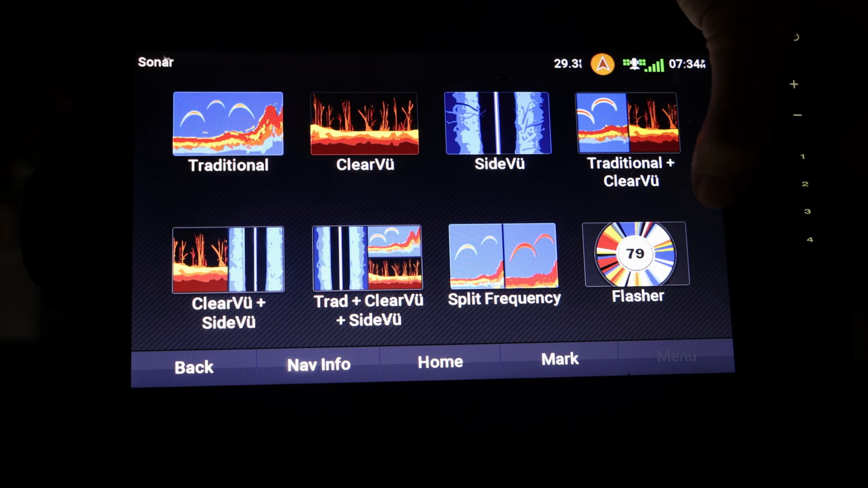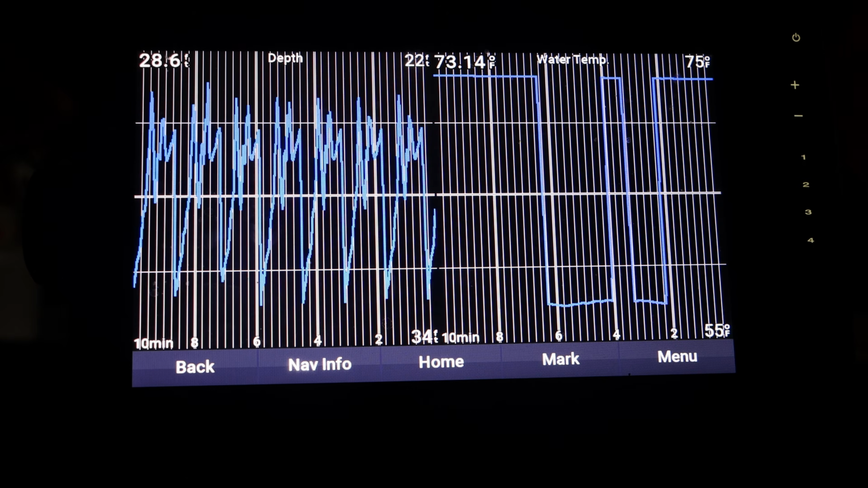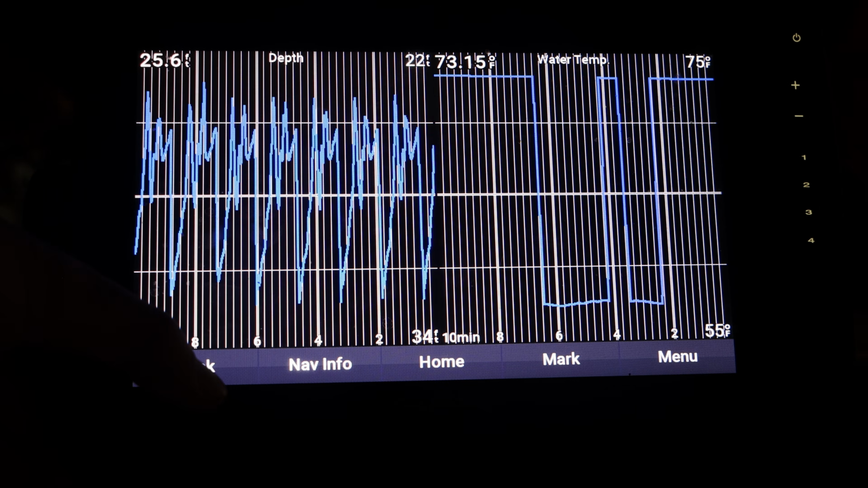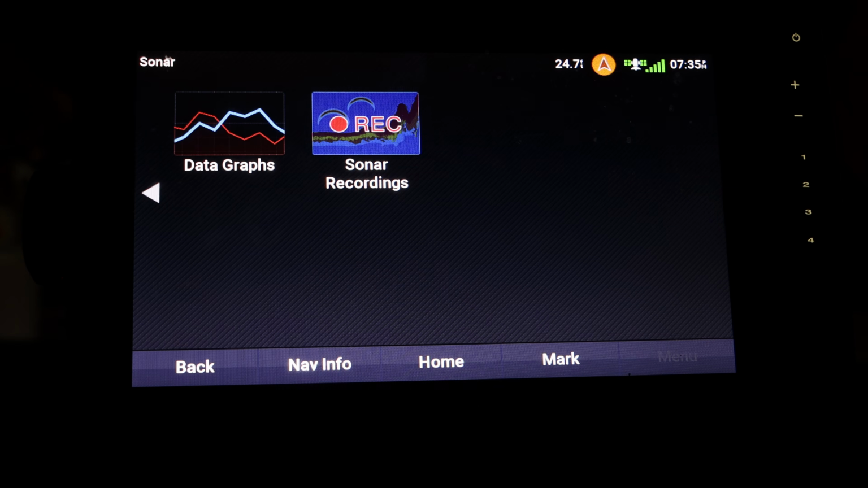And then if we go over here, this is data graphs. Personally, I really don't use this, and I don't really know anybody who does use it, so you don't really have to worry about that. And then if we go over here again, this is sonar recording. So if you want to record what your fish finder is seeing, let's say if you have a YouTube channel like me, you can record your fish finder and what it is seeing, and you can go over it in real time. And I'll probably be doing something like that whenever I do that series that I was talking about, going more in depth on the fish finder, trying to help you guys understand how to read your electronics better. So it is a useful feature to have.